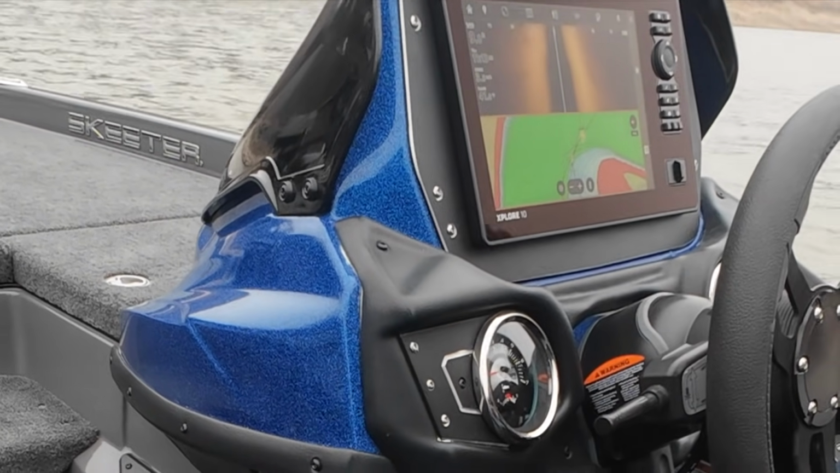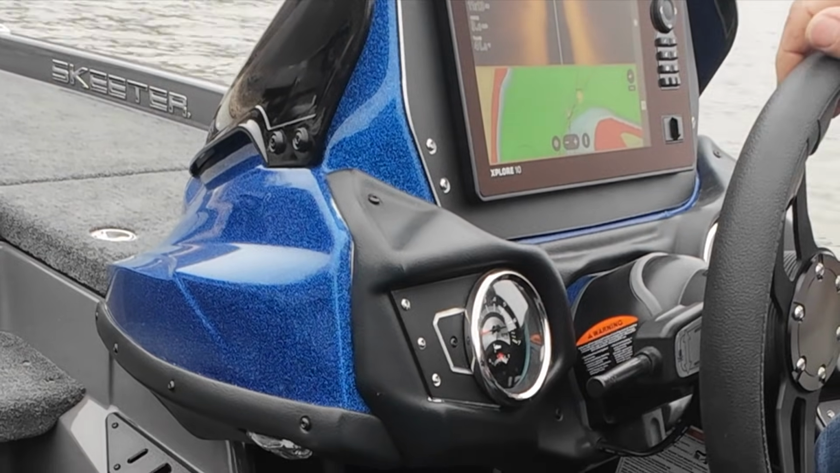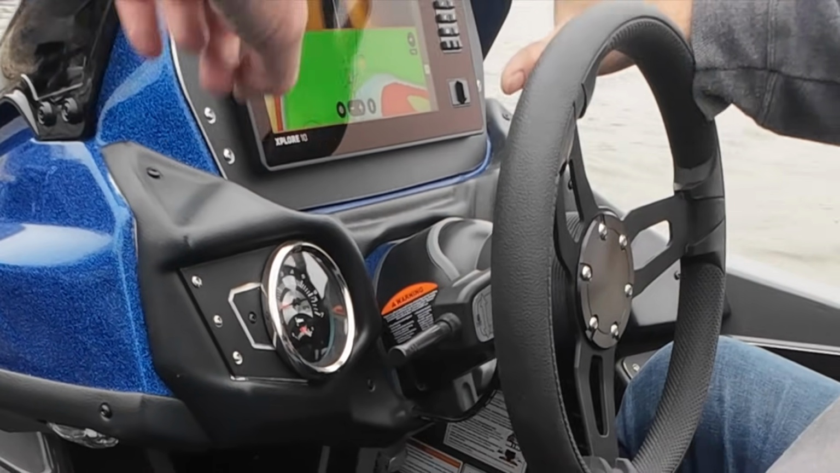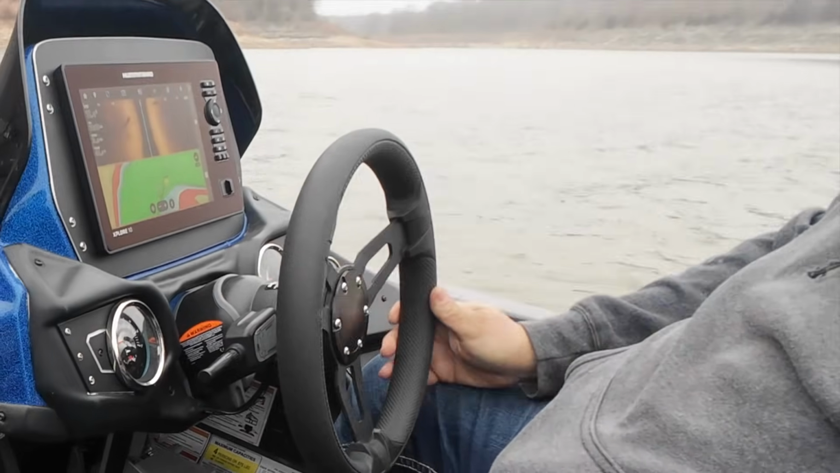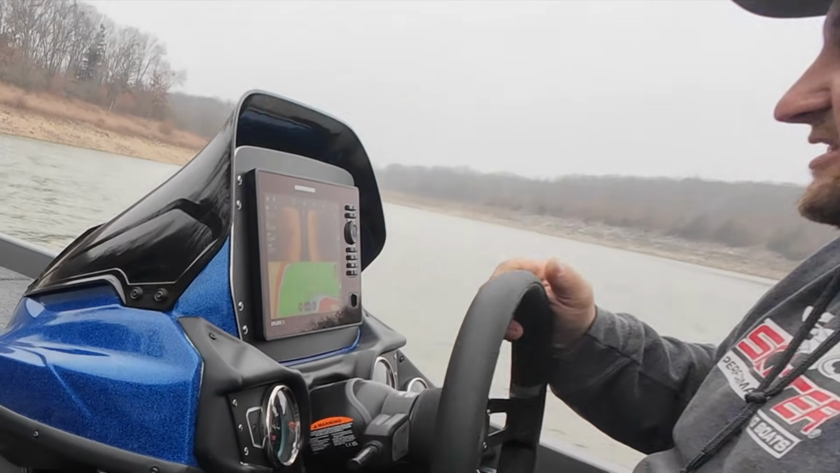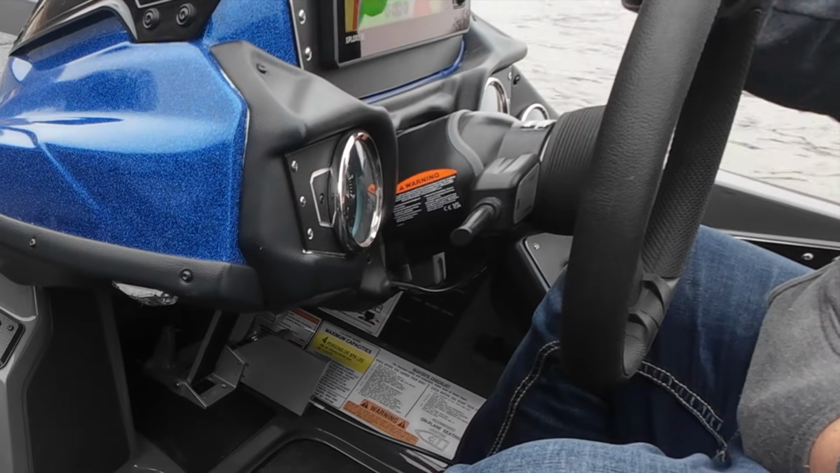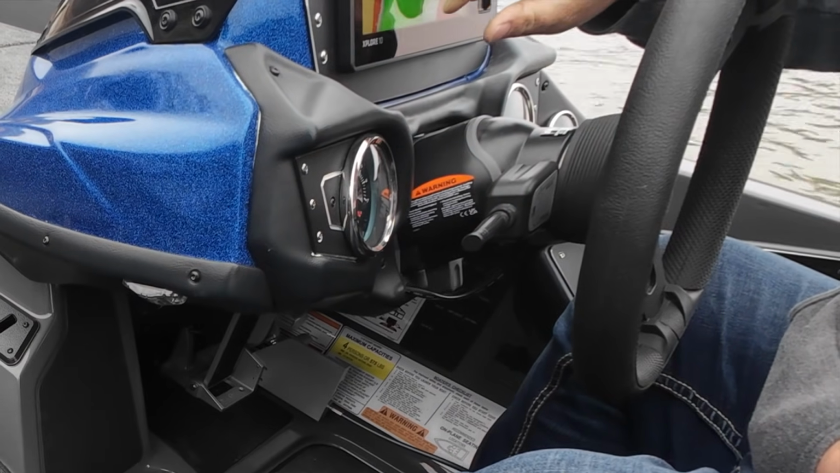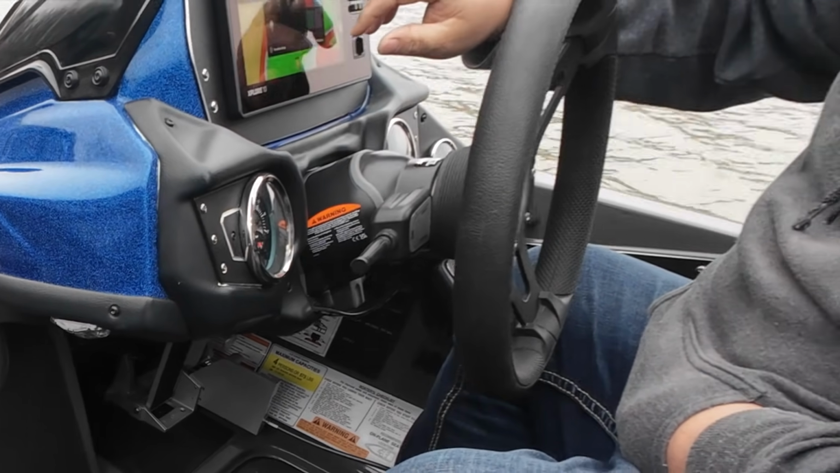Right. Okay. And you can steer your active target or your Minn Kota from here. From the screen? Yeah. Not even with the remote? Nope. Awesome. That's why I went with Humminbird. Yeah. It's got a bunch of stuff. It'll take me a while to learn how to use it, but that's why I went that route. They've got that figured out. I will give them that. And I'm going to mark this waypoint. So we have a couple to look at.